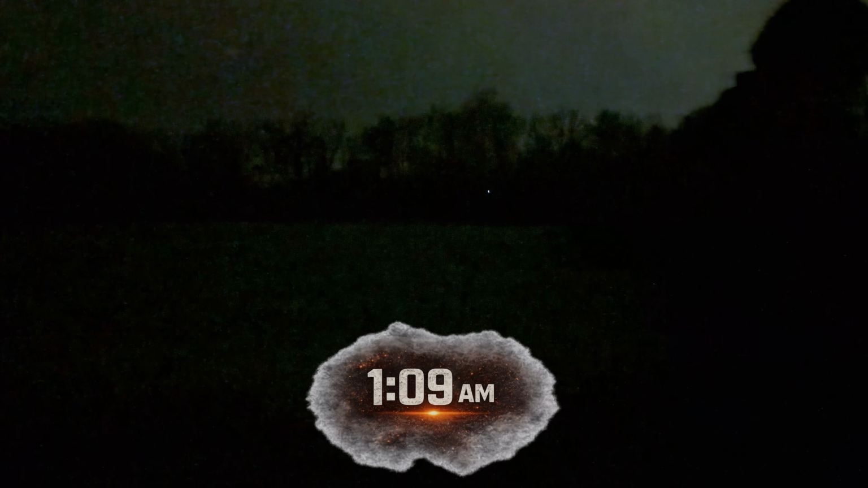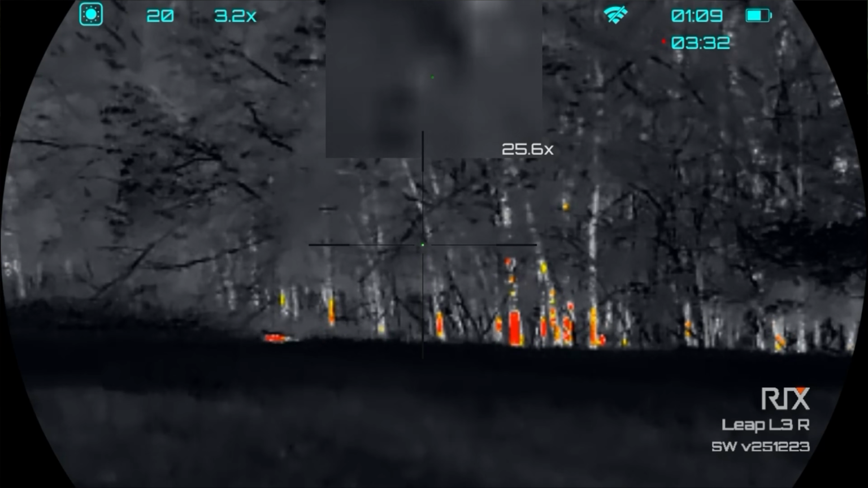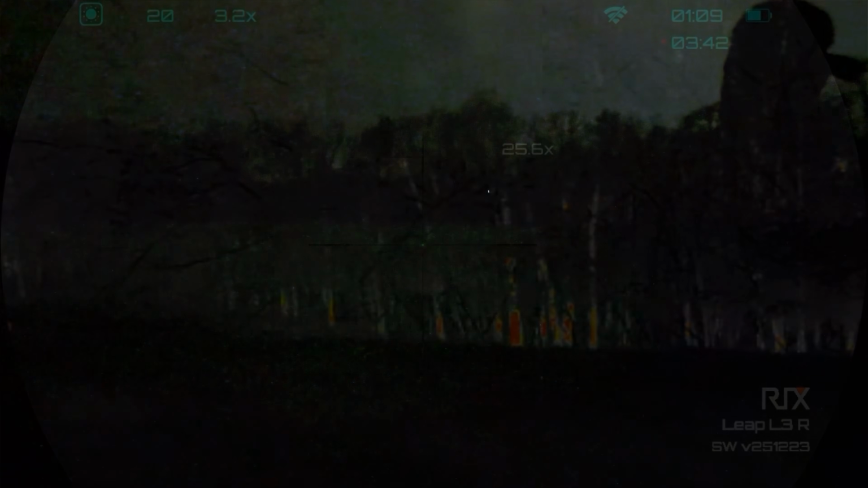Watching the film back there, it was probably about 50 yards that I shot that coyote and didn't make any vital impact that took it down right there, so I wasn't able to recover it, which was a big bummer. And I kept at it here, so this is a night stand where I'm successful to get a female coyote.